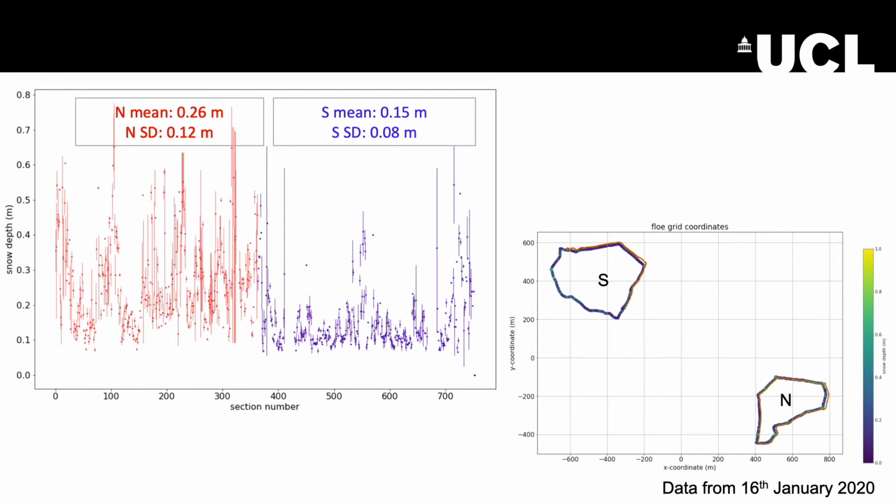Looking at the MagnaProbe-derived snow depths, we can see that the northern transect, shown here in red on the left-hand side, shows generally larger snow depths with larger ranges as shown by the vertical lines, and the southern transect shows generally smaller snow depths.